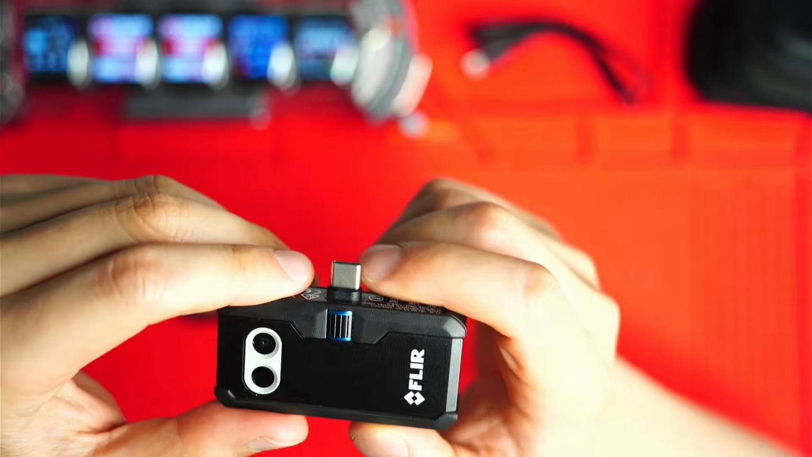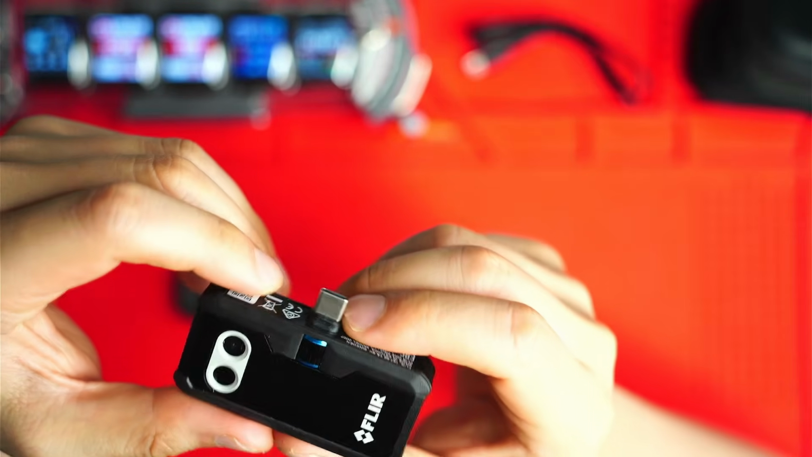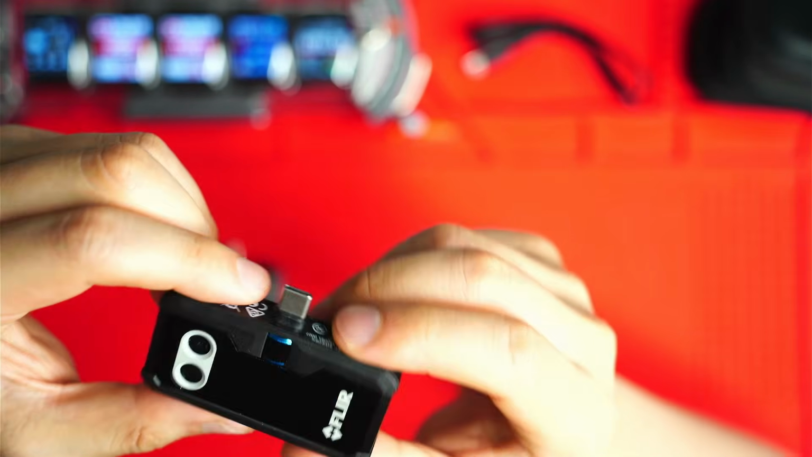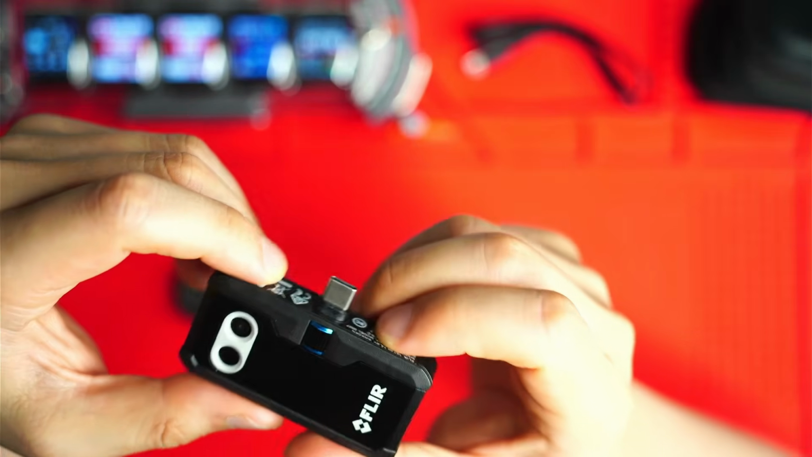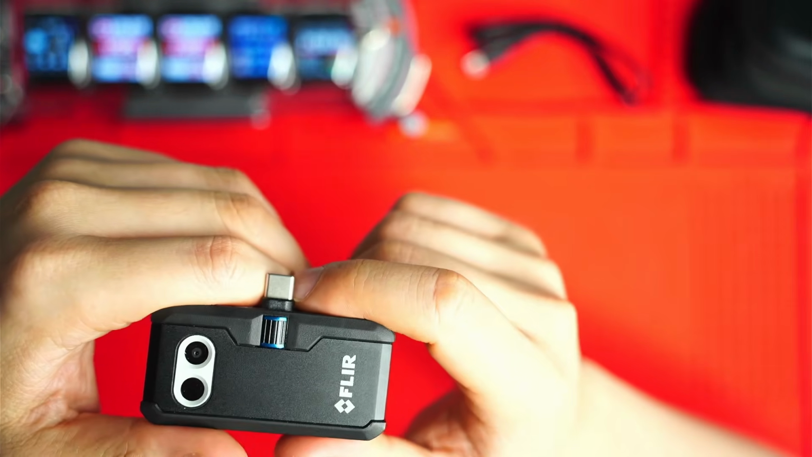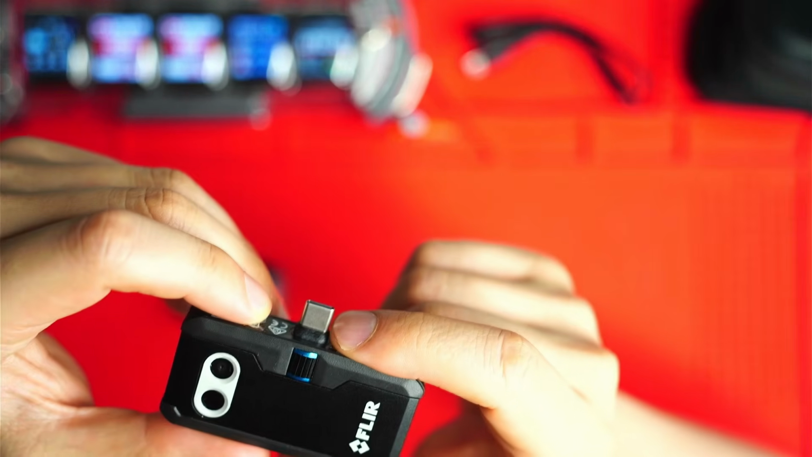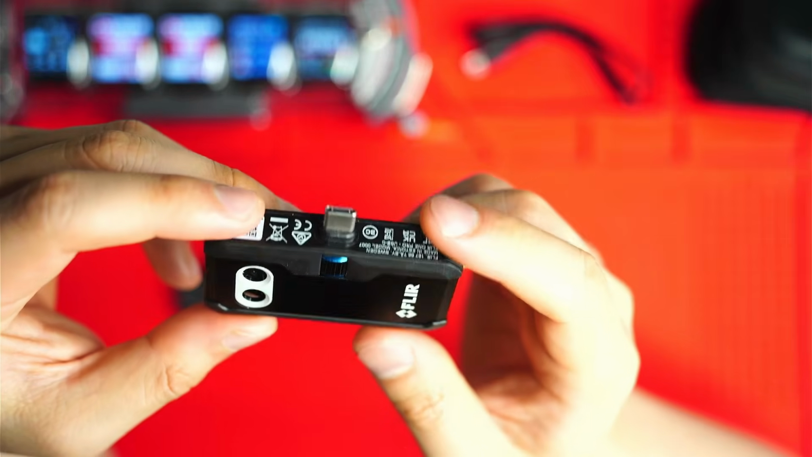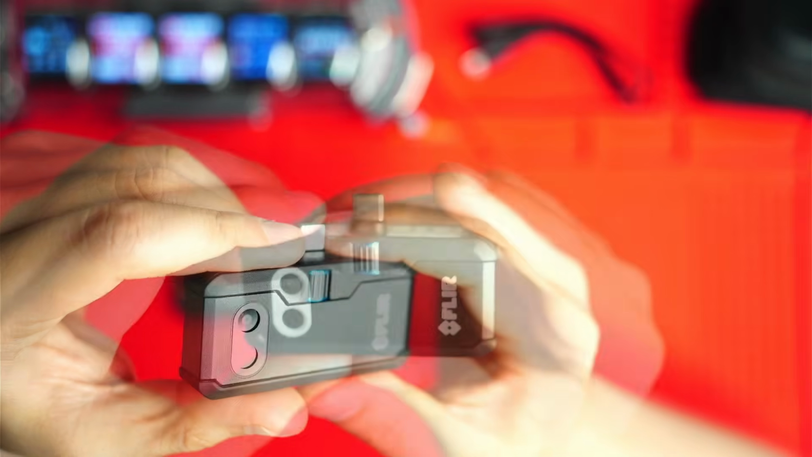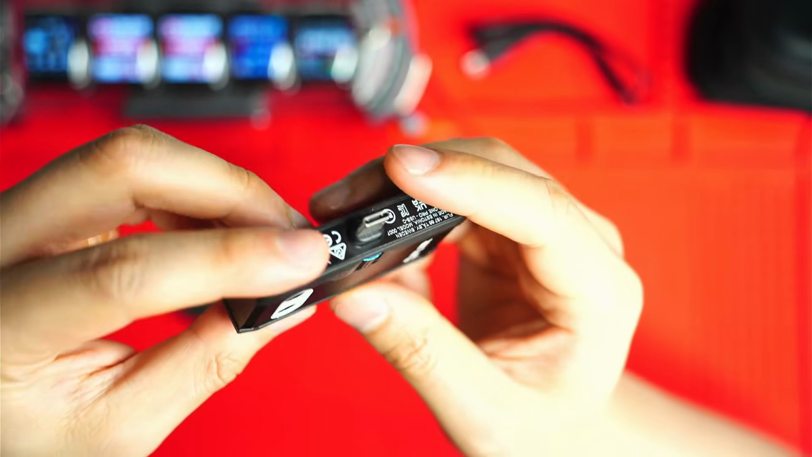The second con is the lower temperature range and accuracy. It measures up to 400 degrees Celsius, and the margin of error is a little higher as well than the Thermal Master P1. Plus, you're not able to go into the app and change the emissivity values to custom levels, which is quite annoying. The third con I can think of is the lower frame rate. Again, 8.7 frames. It does make a huge difference if you're navigating with this thing. It's very noticeable.